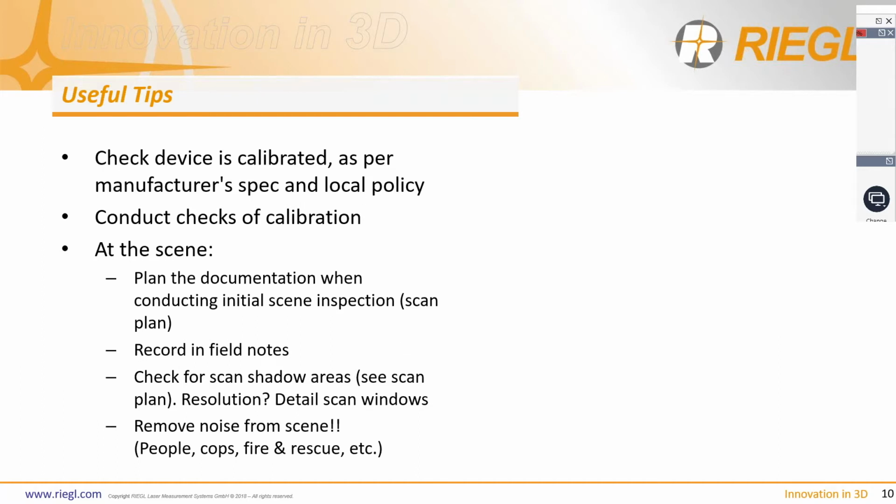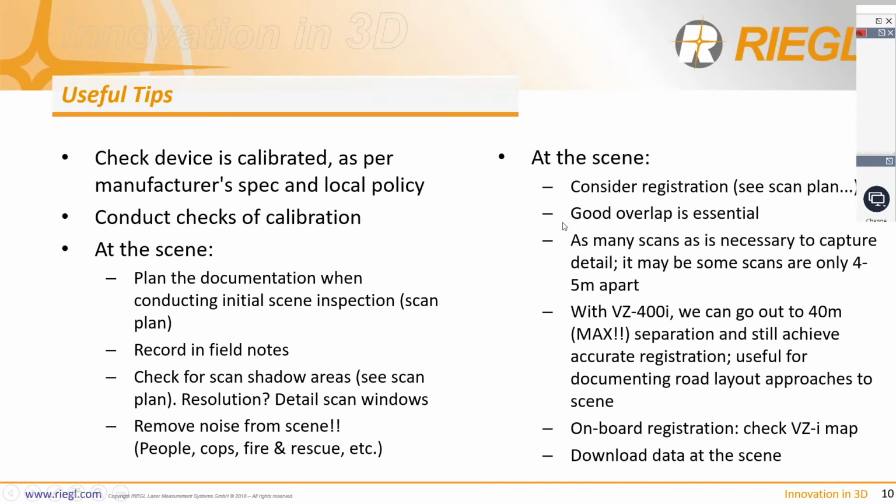Cops out there will recognize the evidence destruction department. It usually hangs around for quite a while, but we're not exactly blameless ourselves, and we tend to get people milling in and out of the scene as well. So this is a time that we really need to make sure that is cleaned out as much as possible.